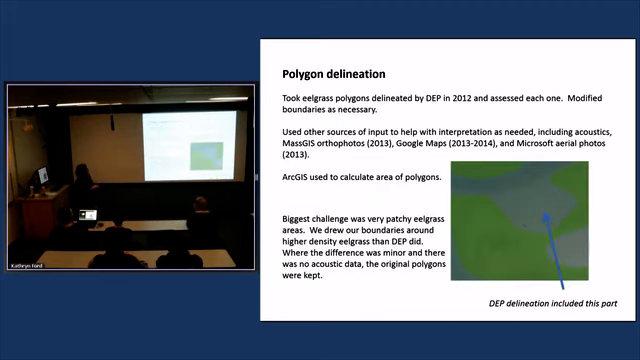We also used other sources of input to help with interpretation. So we had MassGIS ortho photos collected by the USGS in 2013. We had Google Maps from 2013 and 2014. And we had Microsoft aerial photos from 2013. The Microsoft photos were terrible, but Google Maps were really good, and the MassGIS ortho photos were spot on.